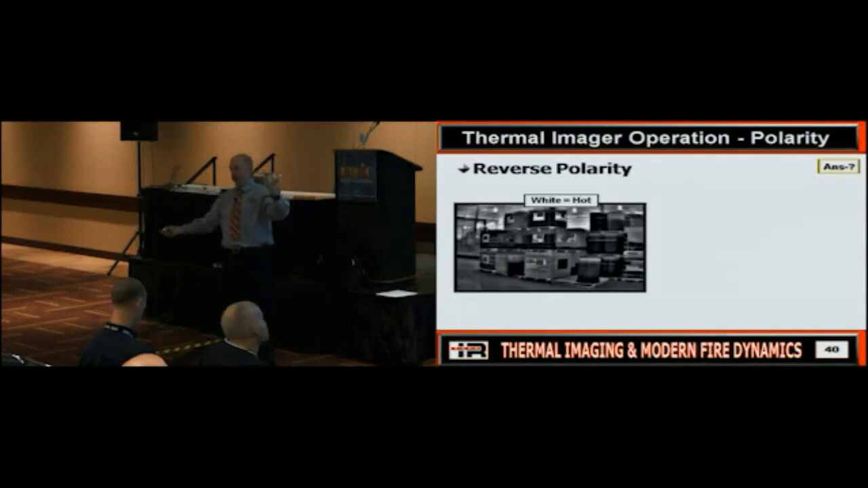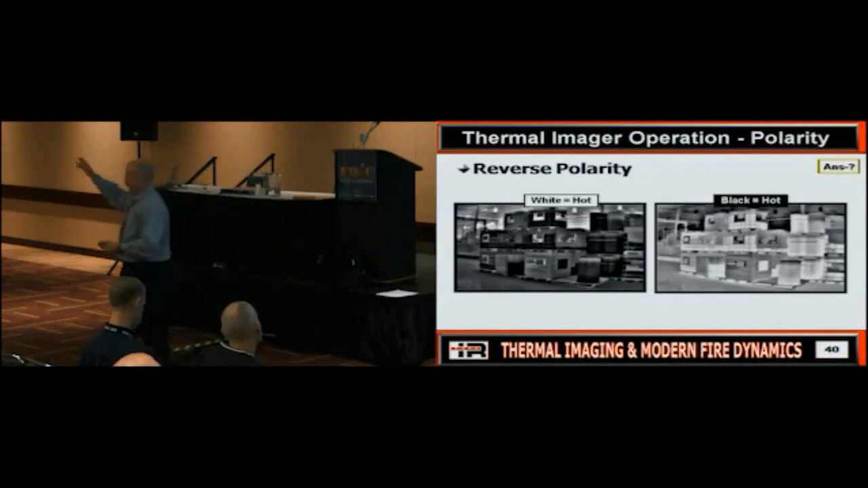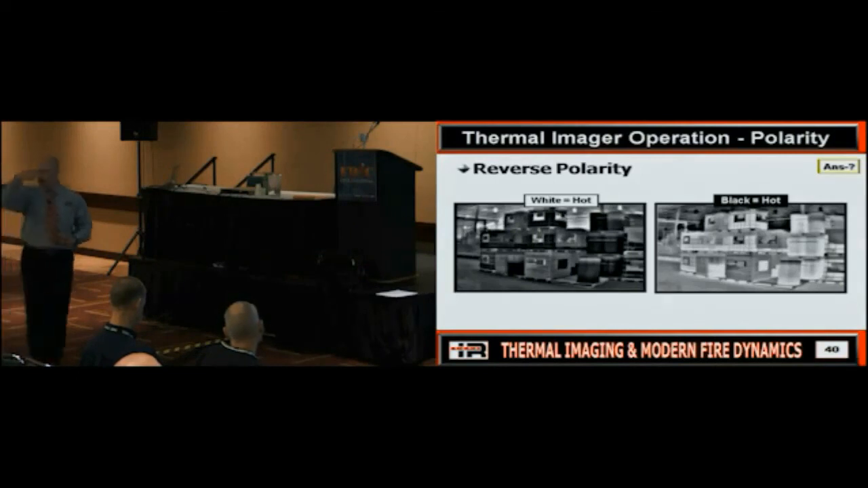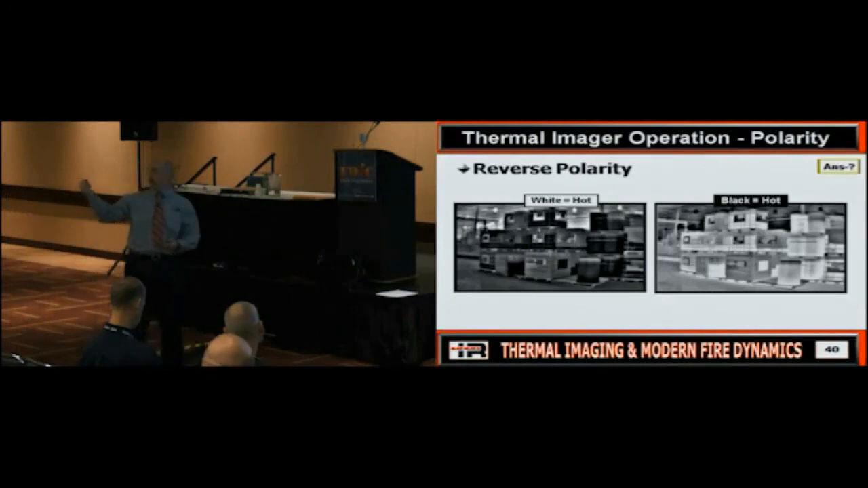Well, if you have reverse polarity, guess what? You can make black hot. So here's what was happening. You've got the techno geek, right? Everybody does. So give me that camera, man. I'm going to play with that thing, right? So he plays around with it and decides what? Yeah, I like black hot because that looks better, and now he throws it back on the rig. Do you know that? So now you grab it and look up and go, oh, it's dark in here.